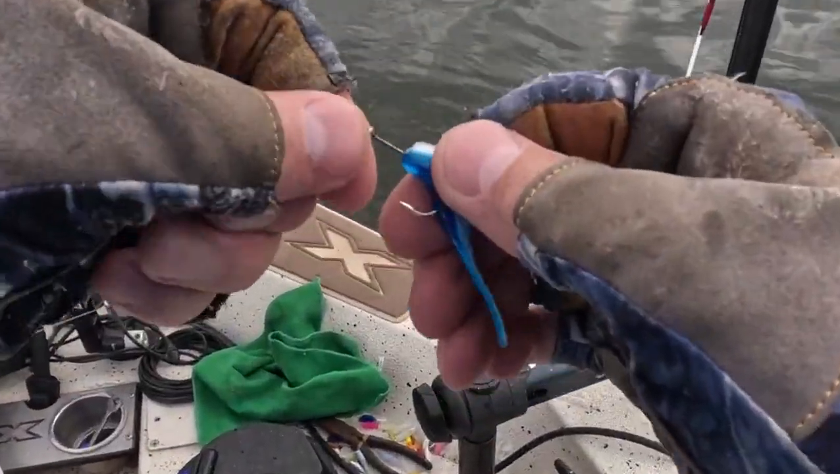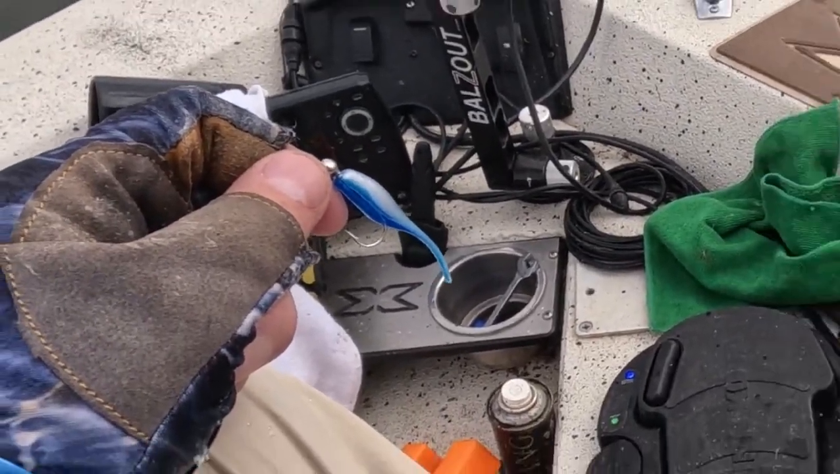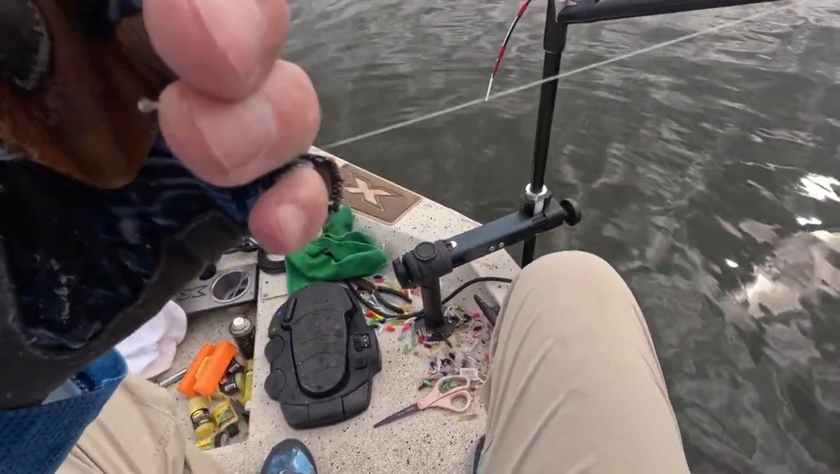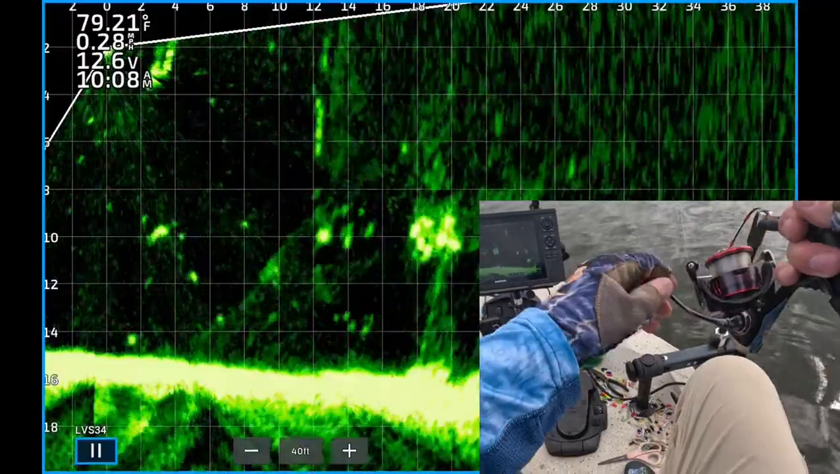I was also catching them on this blue and pearl colored baby shad version from Bass Pro Shops. It's kind of a finesse lure, and they were liking it. I was catching it on the 16th ounce nickel plated crappie magnet jig head. I love those jigs. They've got a really strong hook.